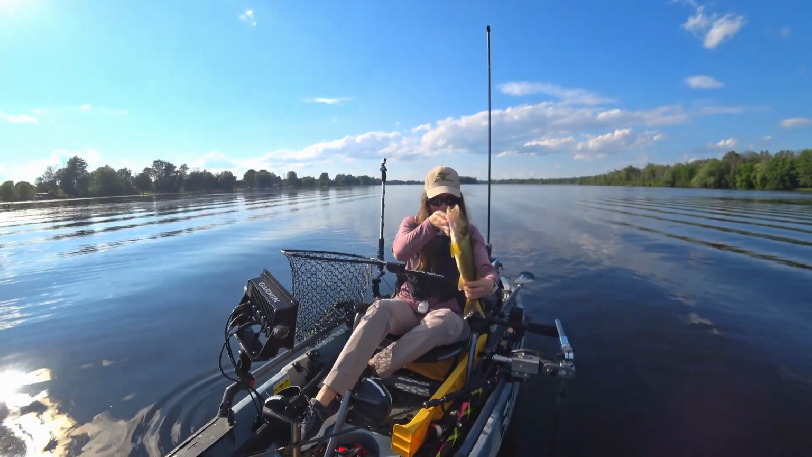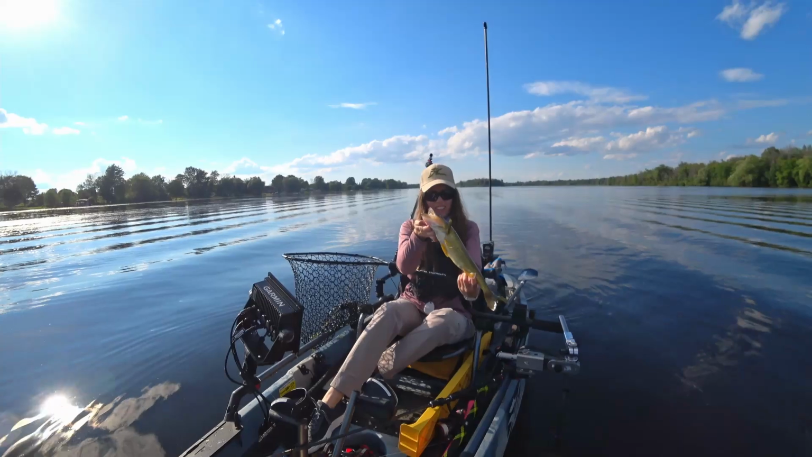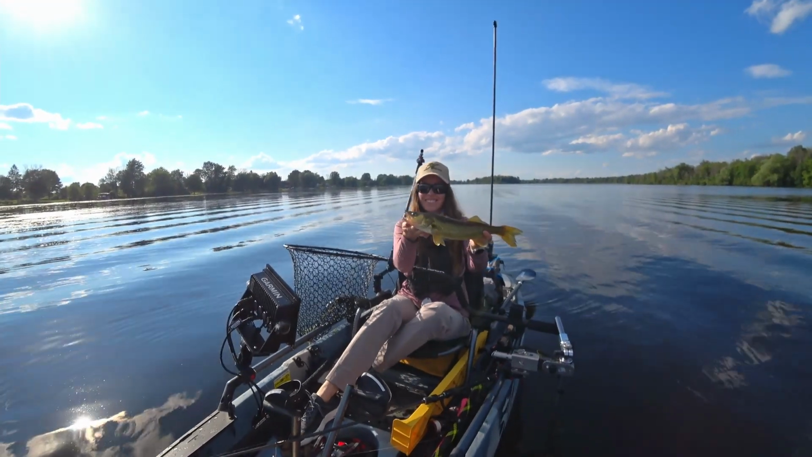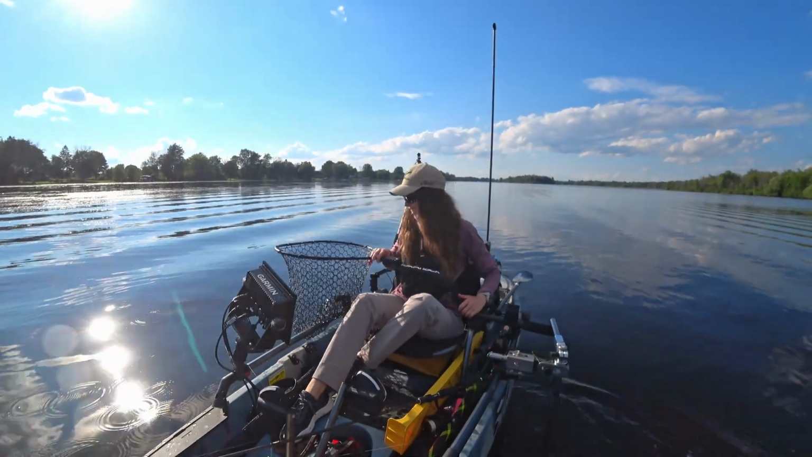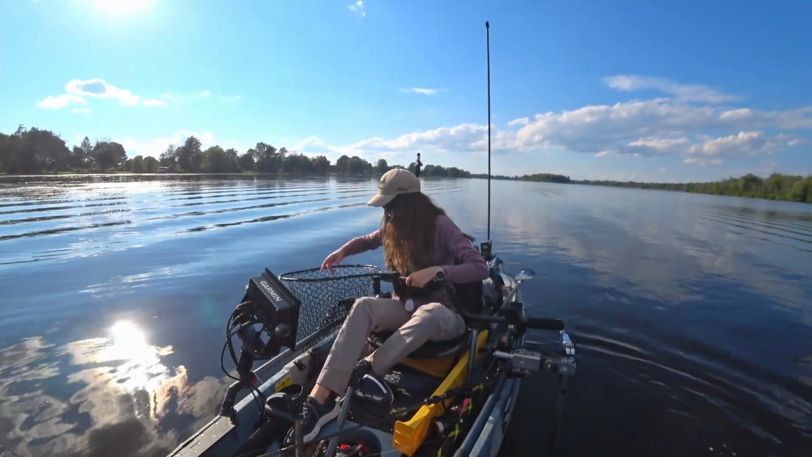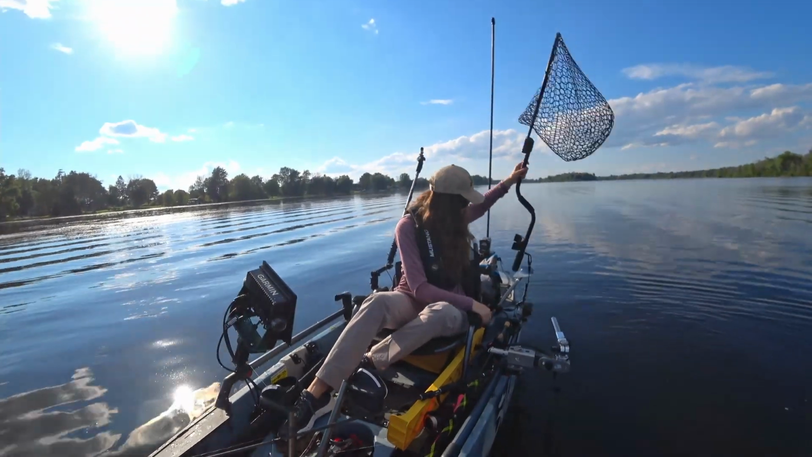Okay, this one's got a bit of a chomp mark on it. It's a chunky one. Okay, going back. Okay, three walleye, one pike. It is a good day.